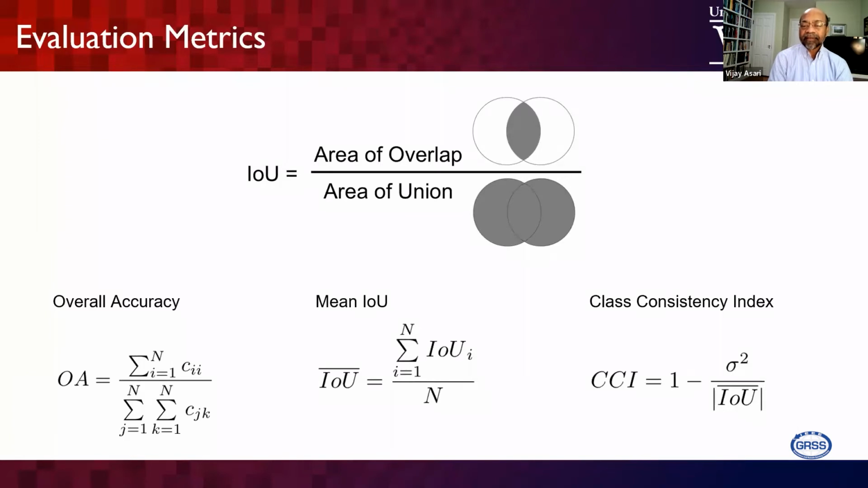Some algorithms perform really well for some categories, while the same algorithm may perform very badly for another category. That's the variance in the detection accuracy, sigma square, and the ratio of sigma square to the mean IOU, and then the complement of that. That's the class consistency index definition. So that provides the effectiveness of an algorithm for all the classes.